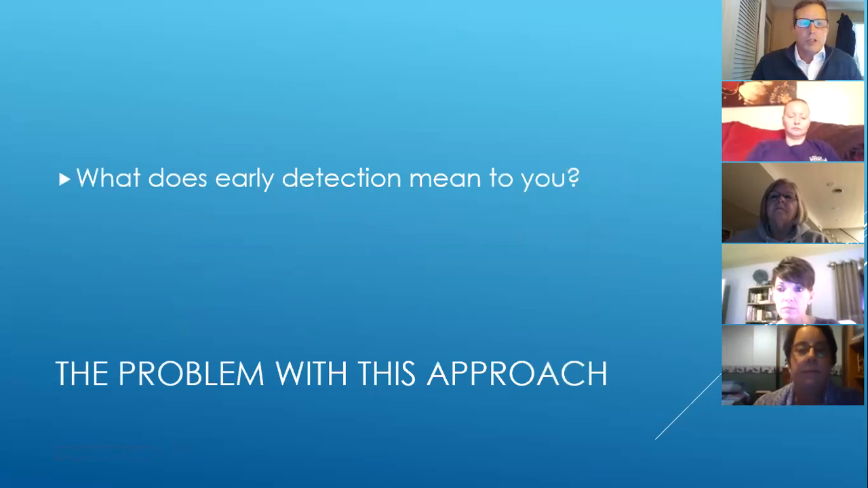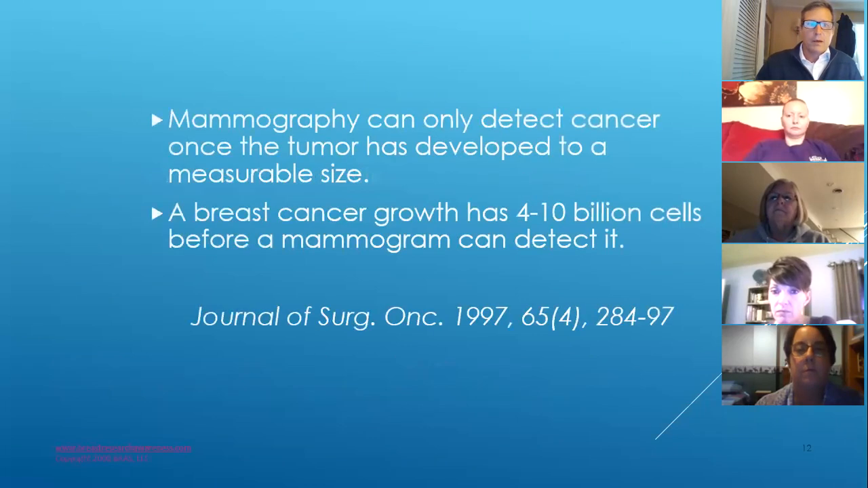Well, I want to ask you a question. What does early detection mean to you? Would that be 8 to 10 weeks that a cancer's been growing before it's able to be detected? 8 to 10 months? Or 8 to 10 years? This is from the Journal of Surgical Oncology, 1997.